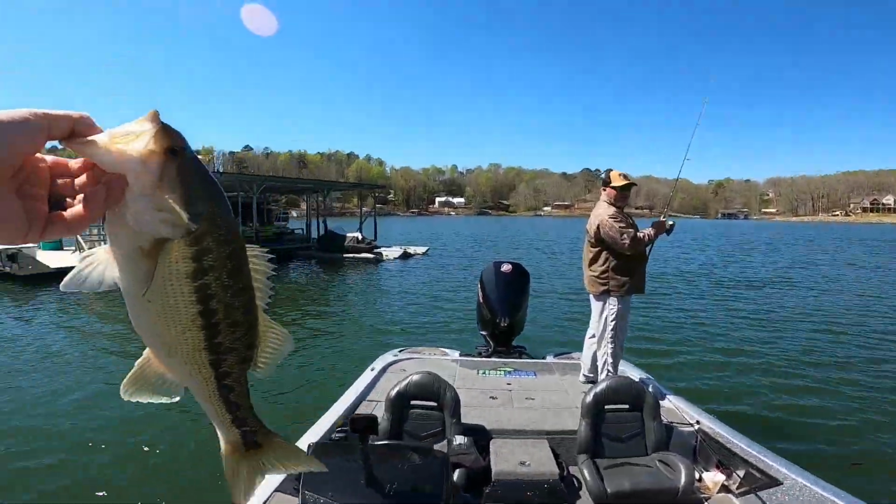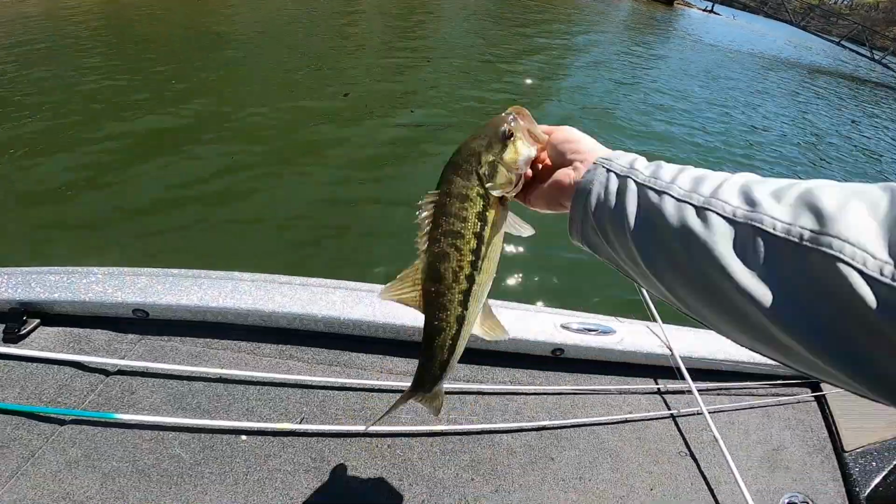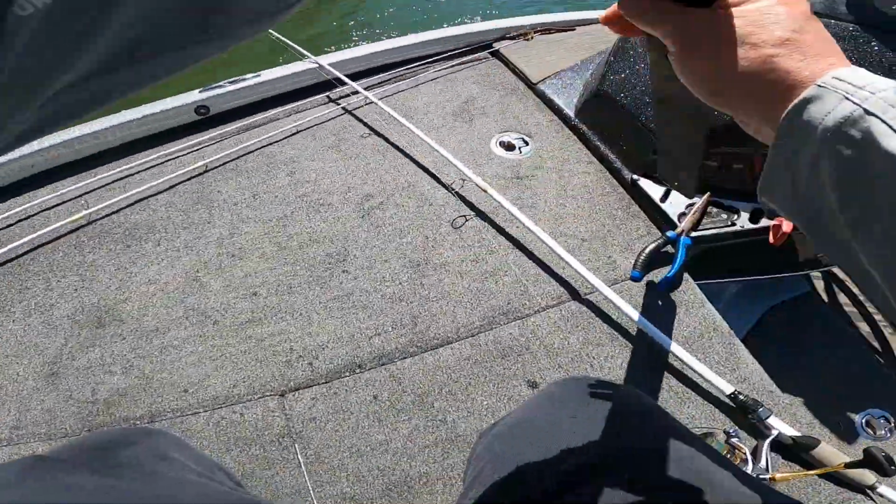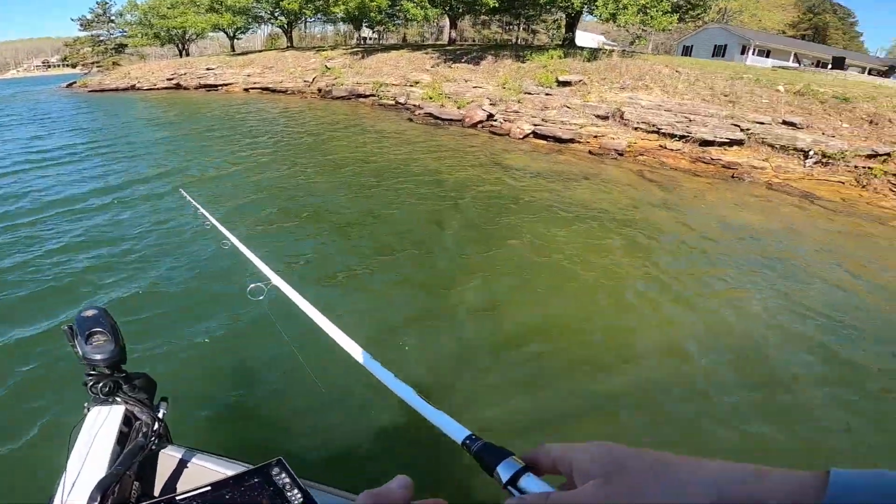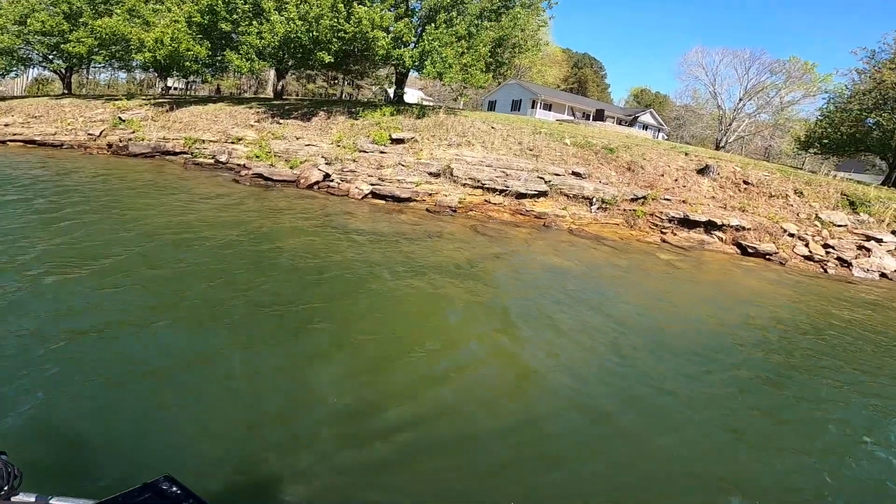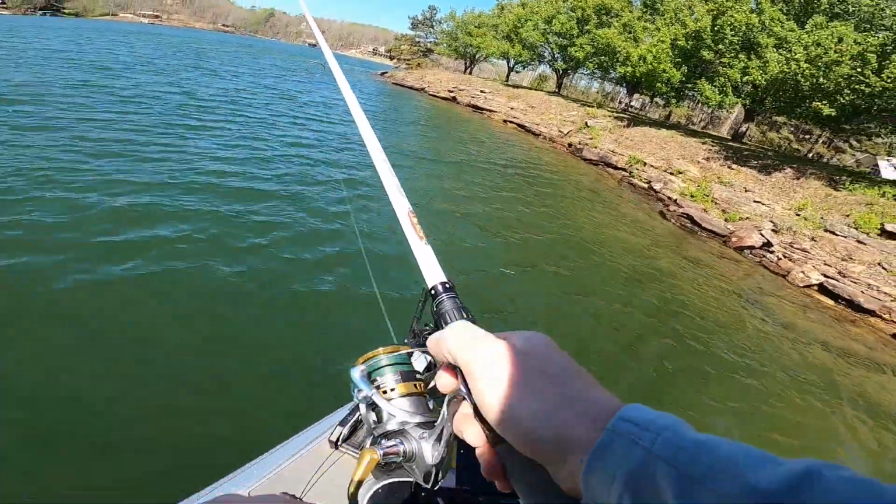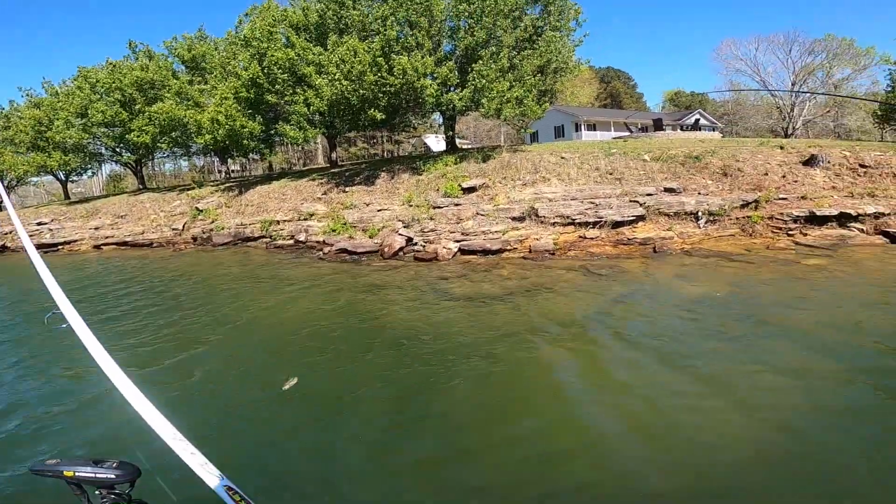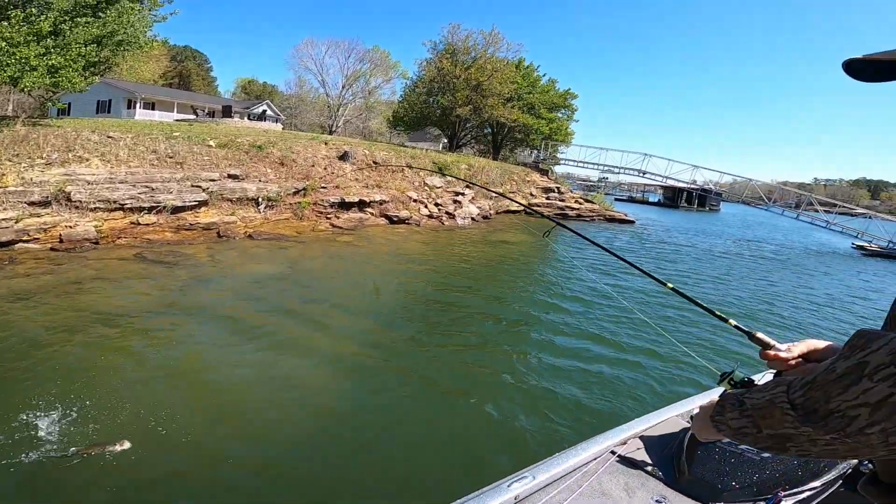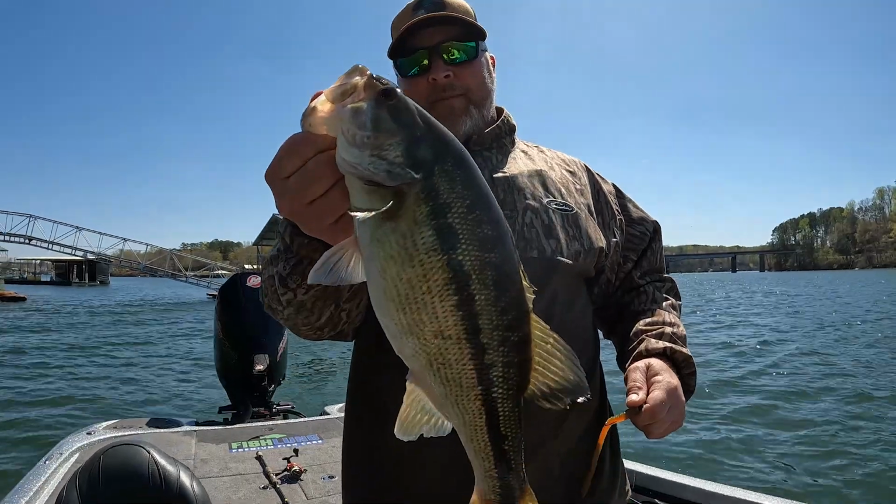He should be a keeper. Not a very big one. For sure, a keeper. This thing does look like a snake. Reel, reel, reel, reel. It looks like a good one. Keeper. Dad, decent keeper.